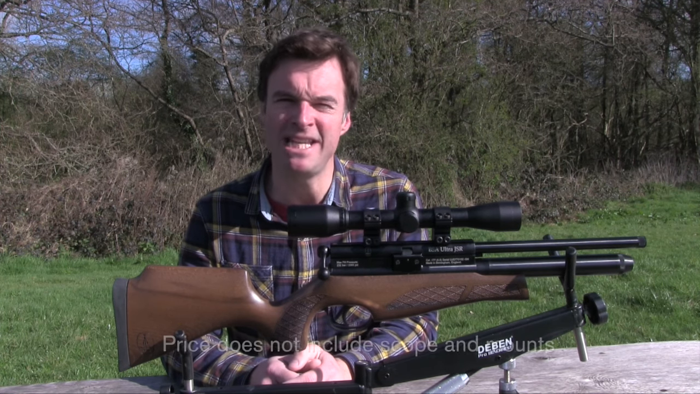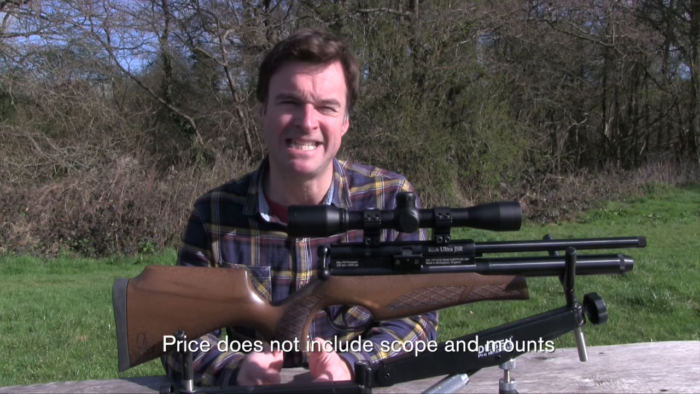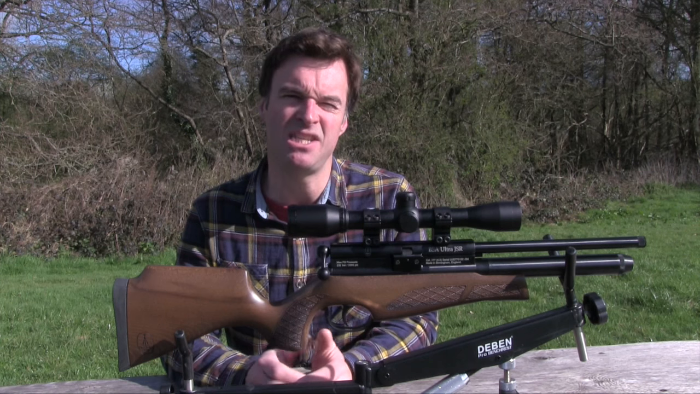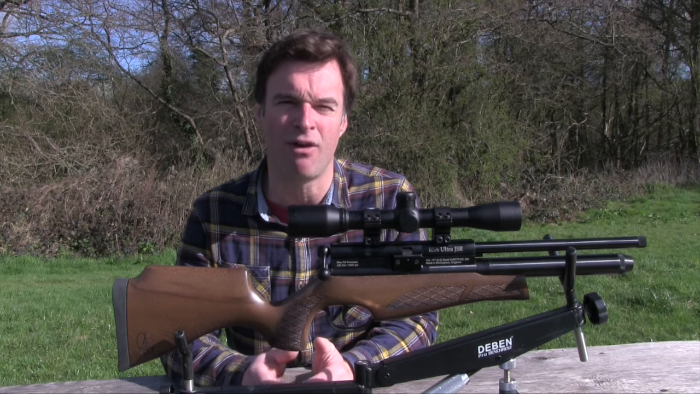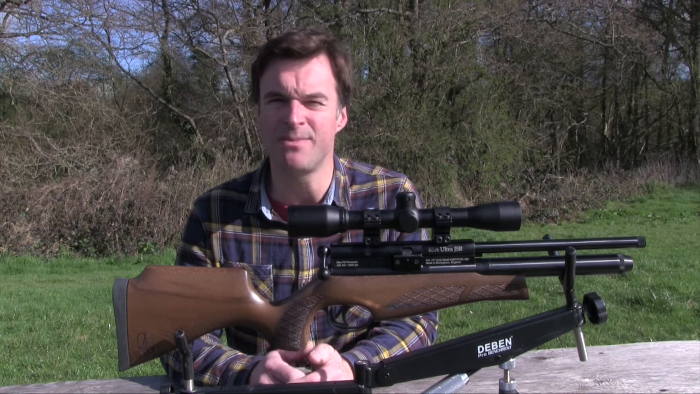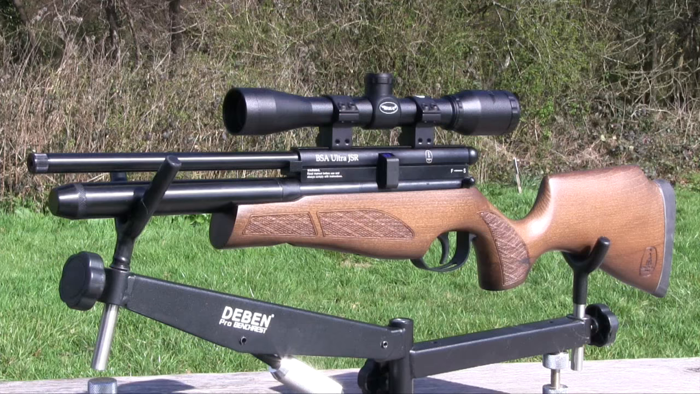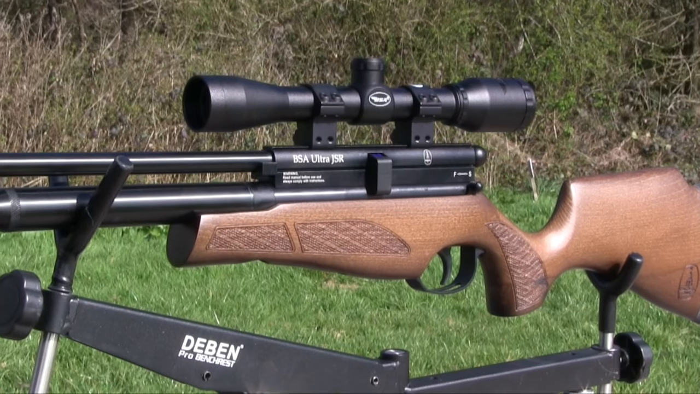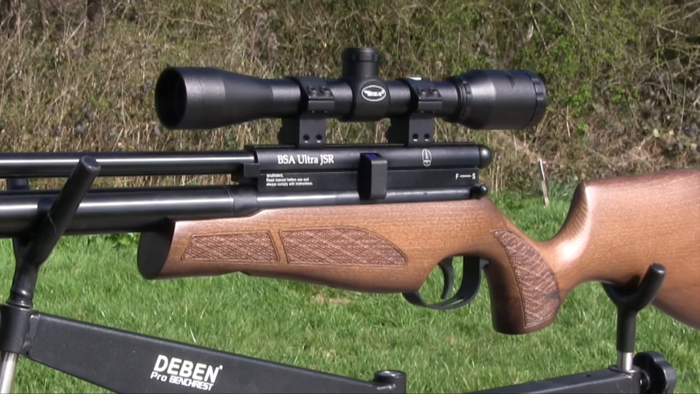Although it's intended for youngsters, the Ultra JSR is not a cheap airgun. Its recommended retail price is £369. That's a significant outlay, but then this is a quality British air rifle. Its price also seems a lot more reasonable when you compare it with the price of a games console with a few games. And I certainly know what I prefer my kids to be doing.